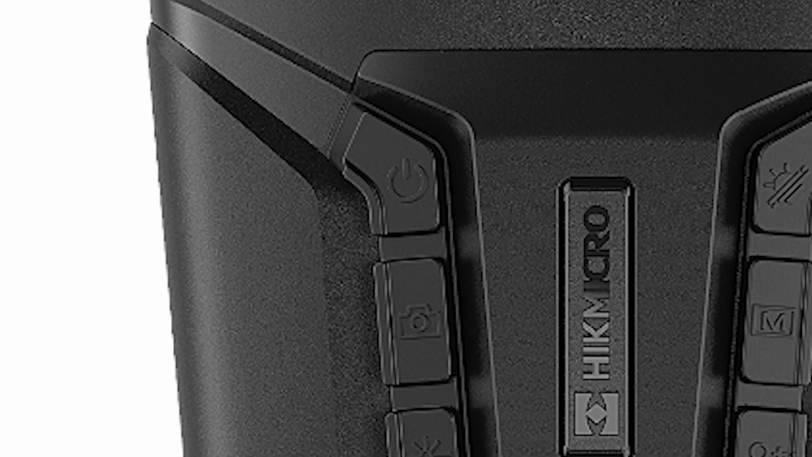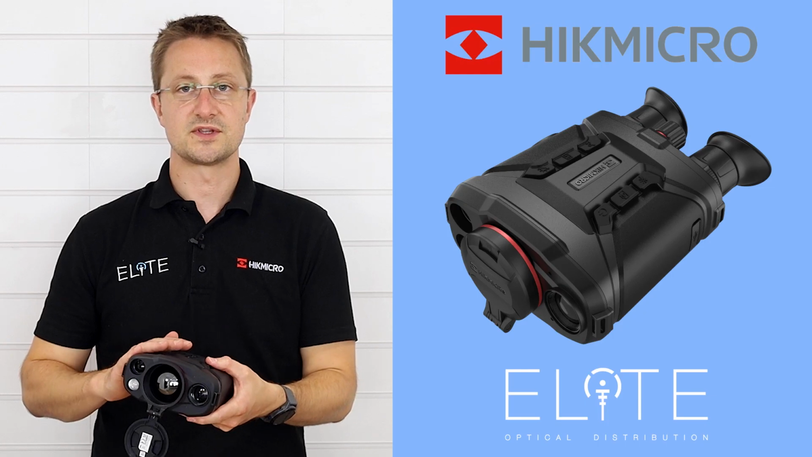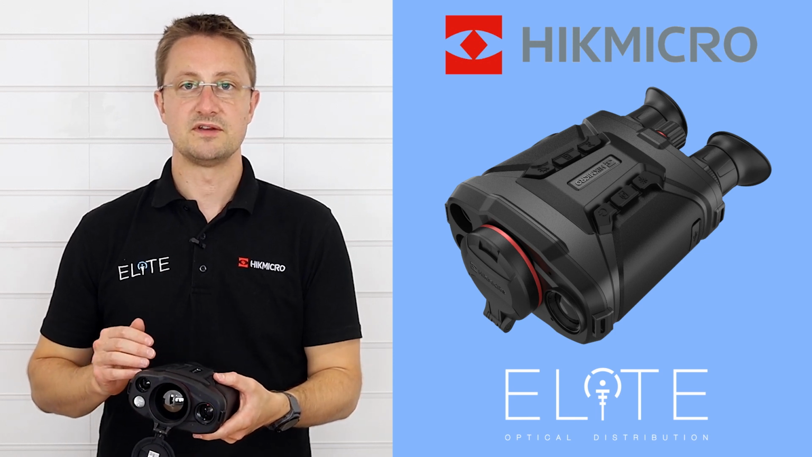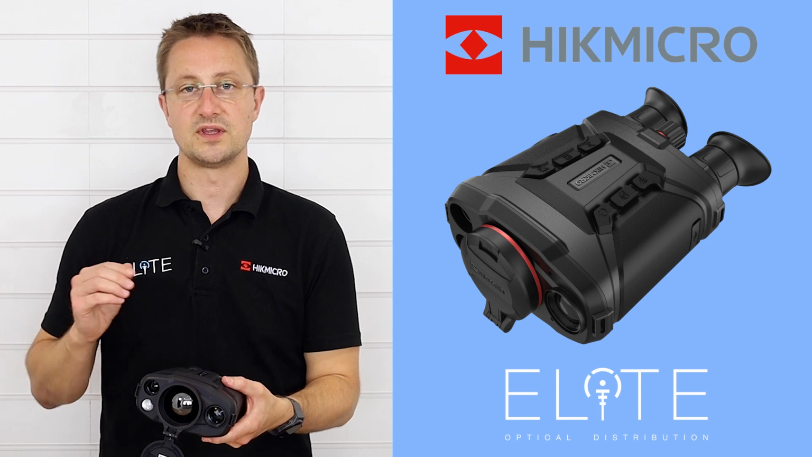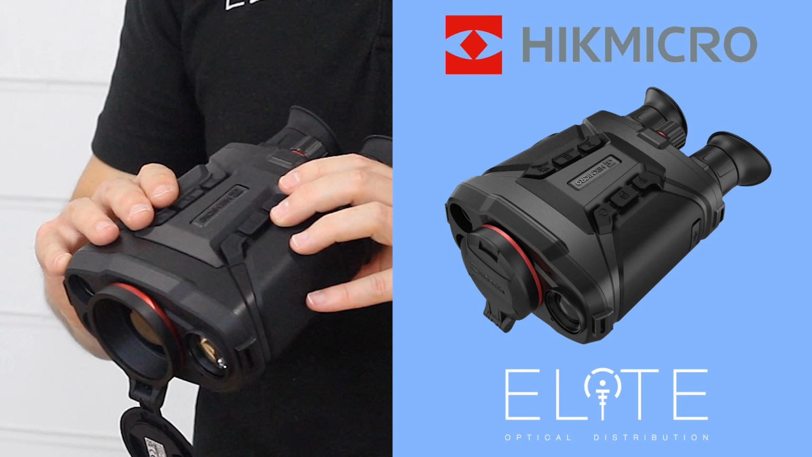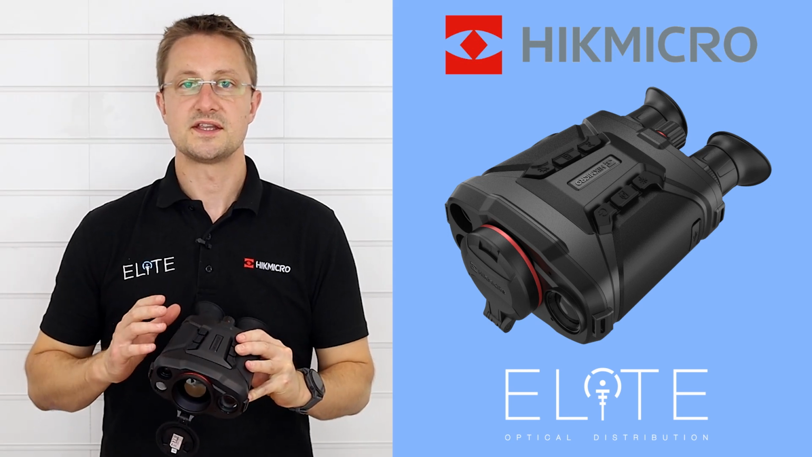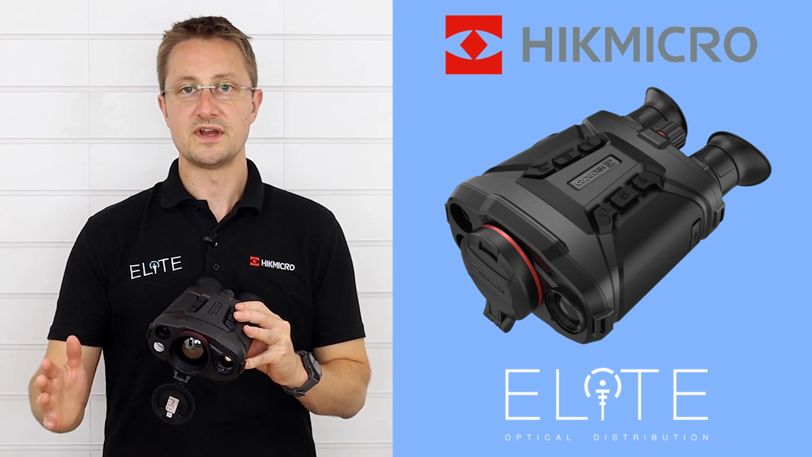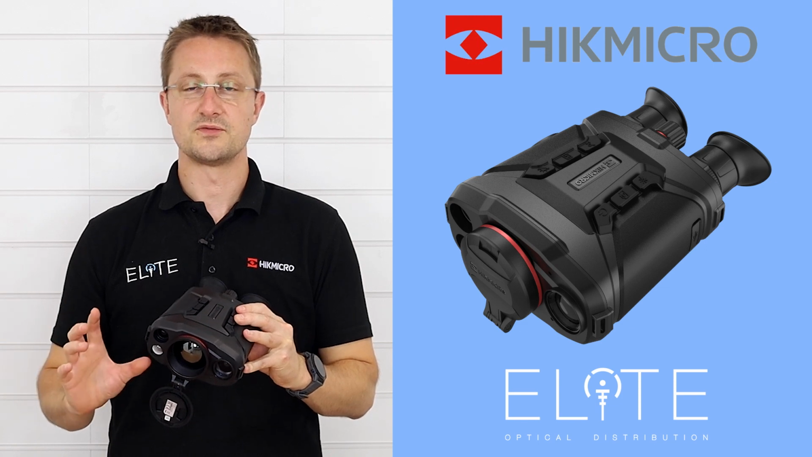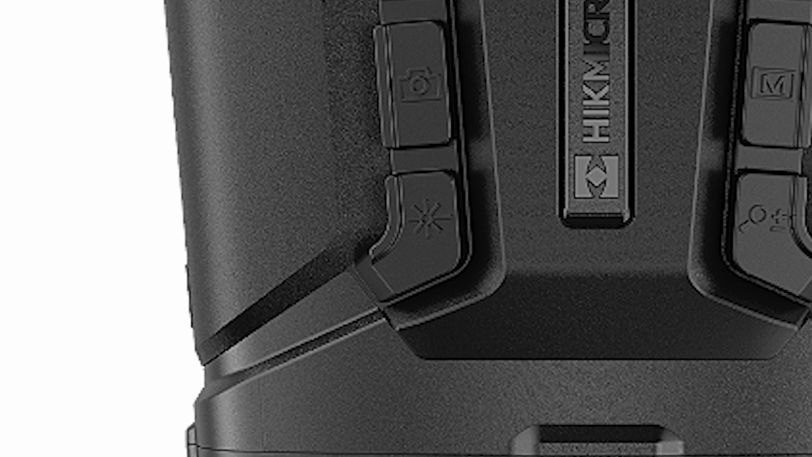Coming back again, we've got the camera button. Again, internal memory, you can take images with a short press and hold to start recording a video. Those can then be retrieved using the app or the USB port on the side. Coming back again, we've got the laser rangefinder button. Short press starts the rangefinder. You can customize that in the settings, so either it will give you a single reading or it will give you a pulse reading, and you can set the length of time that that will run for. This button at the front is used to toggle between day and night mode for the optical camera.